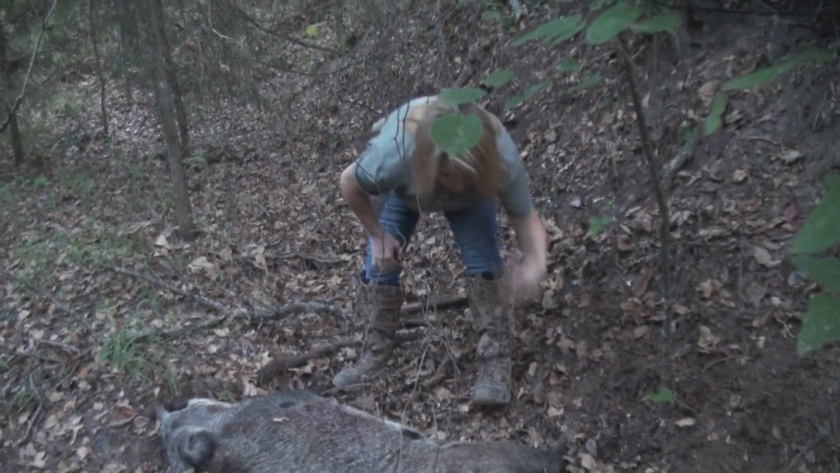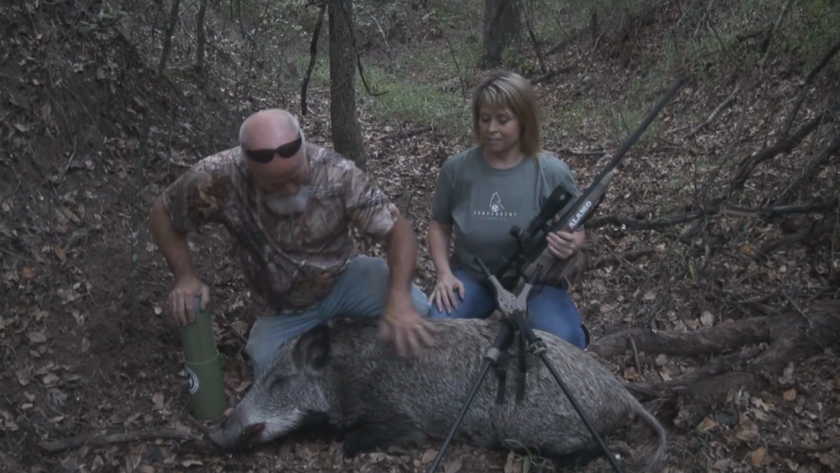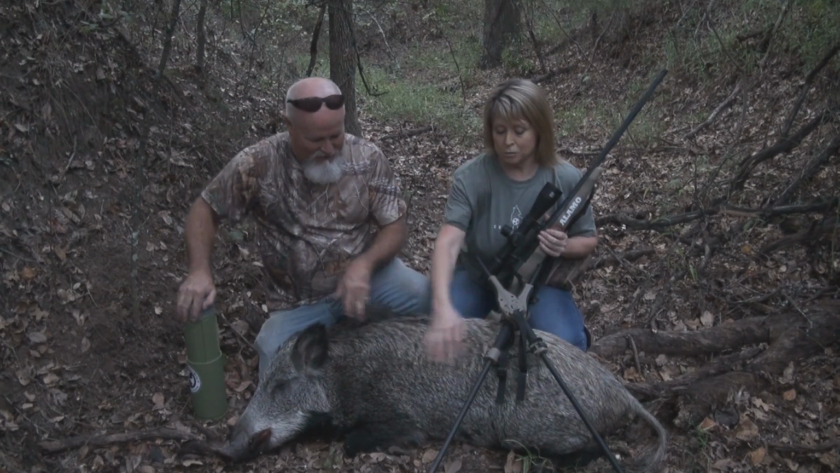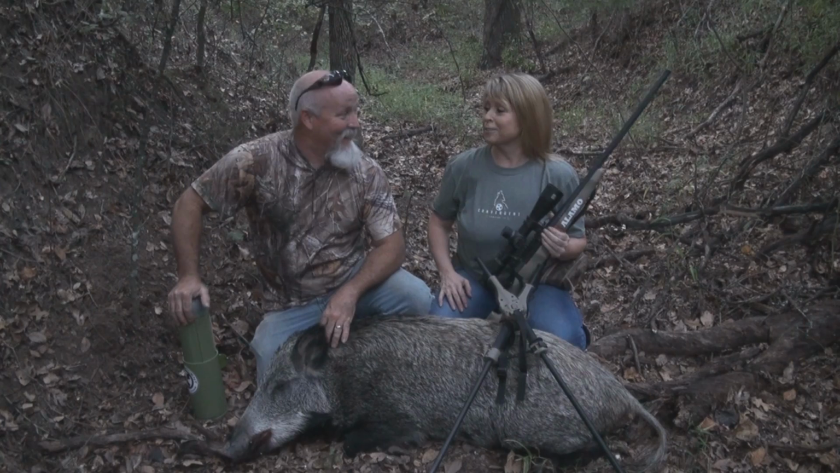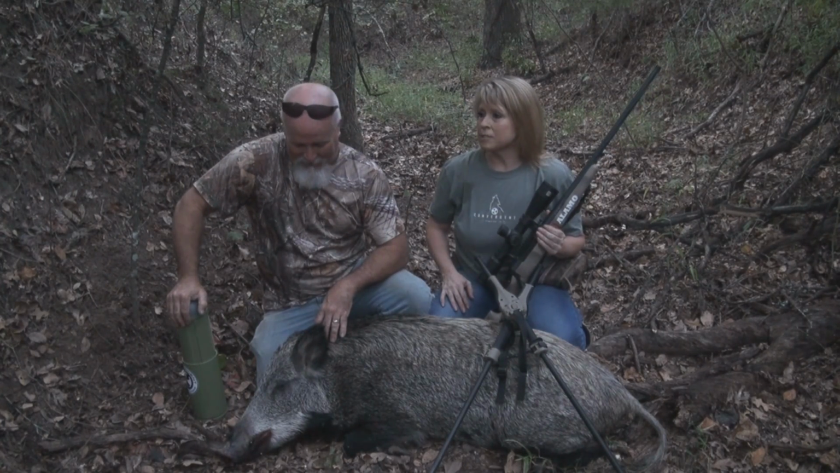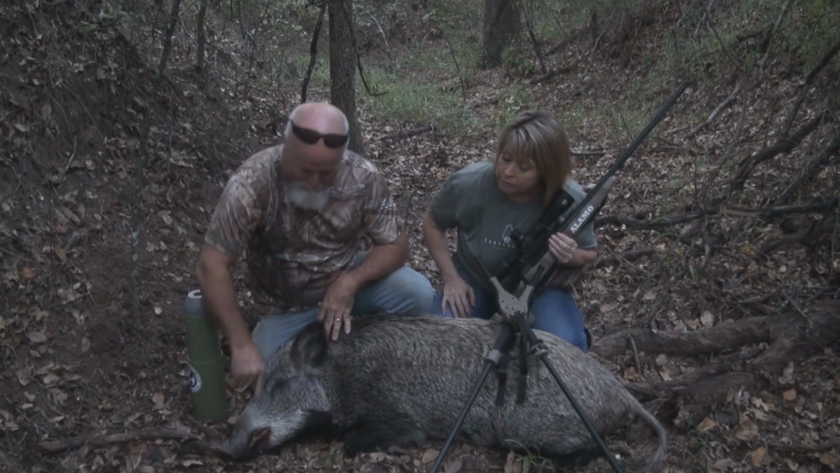All right. Oh, pull her button. Man, I like her color. She looks nearly like a true European hog. She was very impressive looking, standing there looking at me. She was. She came in all puffed up. And she's an older sow by the looks of her teeth and everything. Yeah, she's got cutters for a sow.